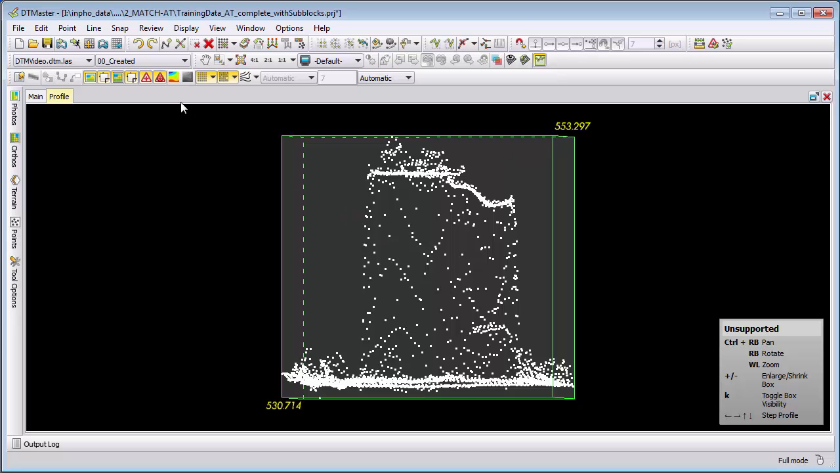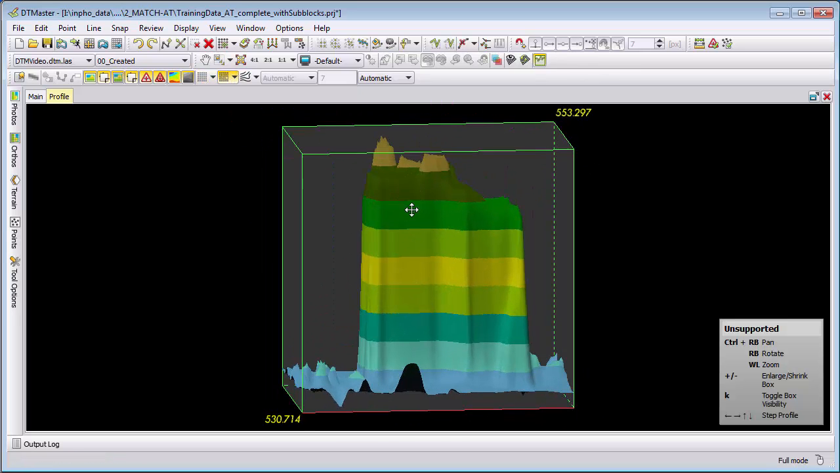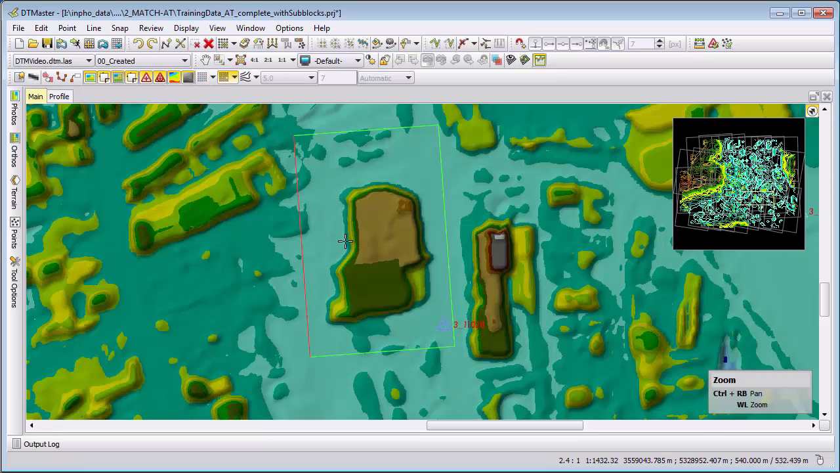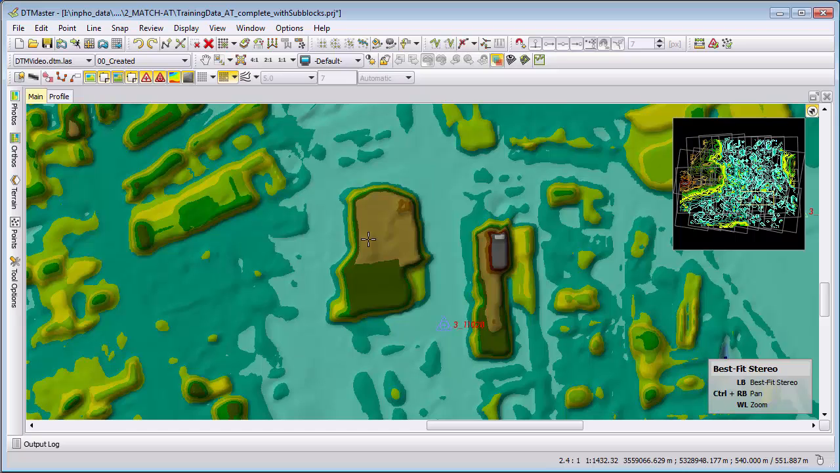In the profile view we can also use shaded relief view. We can also here Z-code it, remove the points, if this helps us to give a different interpretation part. Another option to display the data is in stereo. If you have aerial images with orientation, you can use here the best fit stereo, or again here select from the view the best fit stereo, and then you just click into the area you want to see.